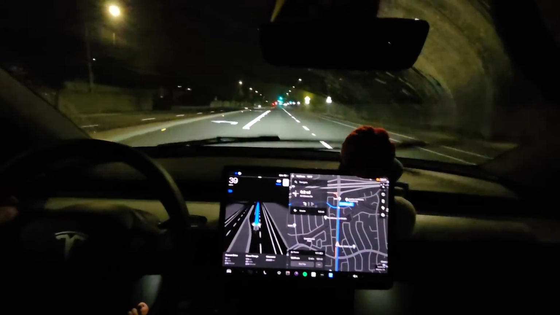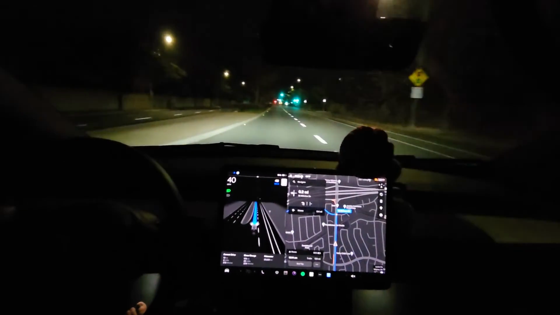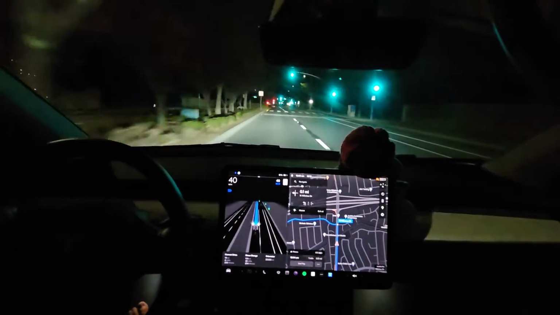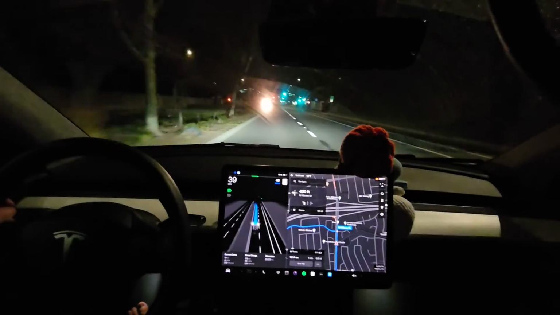All right, we're pretty much done with our drive. It's going to take me home. And that's pretty much it. So there you can see all the little weird edge cases in small city areas where you might run into problems.